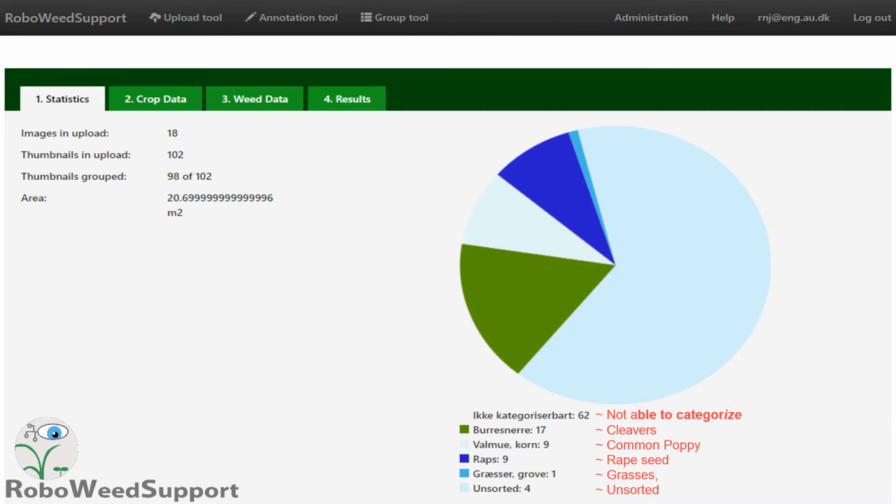So here we have a summary of today's harvest. 18 images uploaded, 102 thumbnails, and you can see there's 62 we couldn't categorize. There's cleavers, a few of them, and a few common poppy, and then there's rapeseed. And one grass, we don't know what it is, and then we have covered 20.7 square meters.